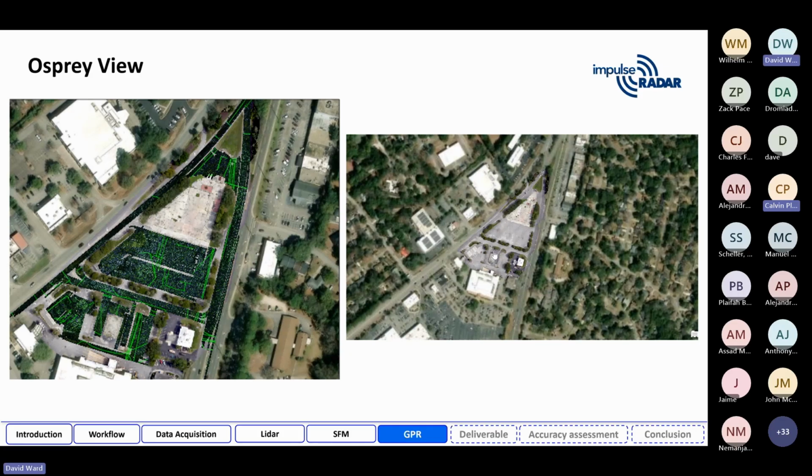But to have all of our processing workflows for desktop-based workflows, as well as all of our point cloud editing and analysis tools nested under one software solution, we're seeing that as a huge value add for our customer base. It's something that's been asked for a while. So the possibilities are only growing as far as using Pix4D alongside ImpulseRadar in 2026.